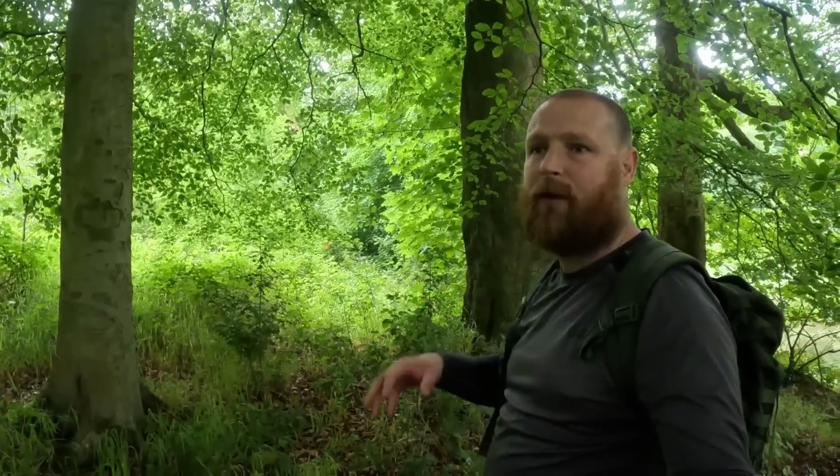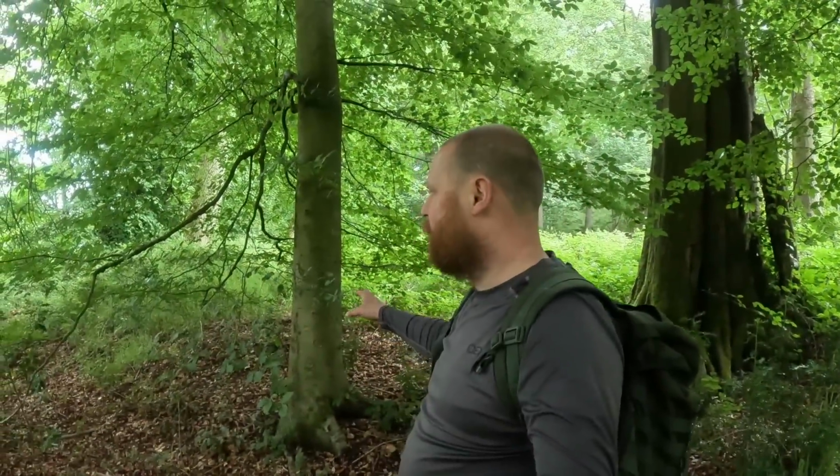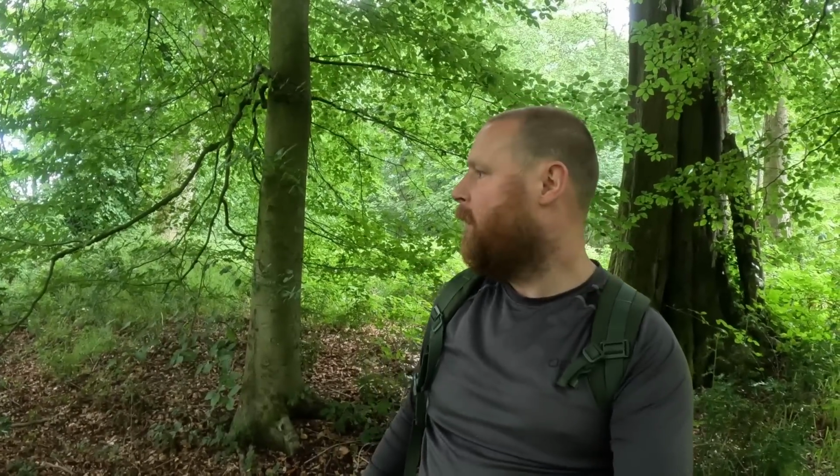There's only two decent trees where I think I can set the camera. That's this one and this one here, because the rest of them are way too thick for the straps, and that is a bit of a shame. Just got to think. Think like the animal.